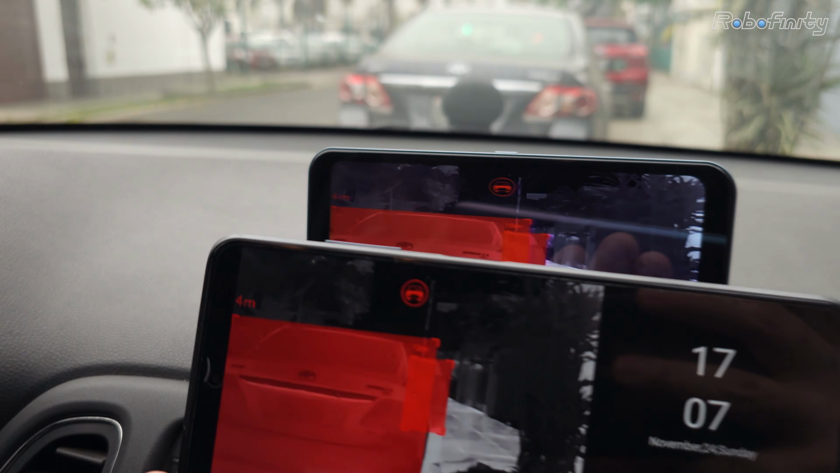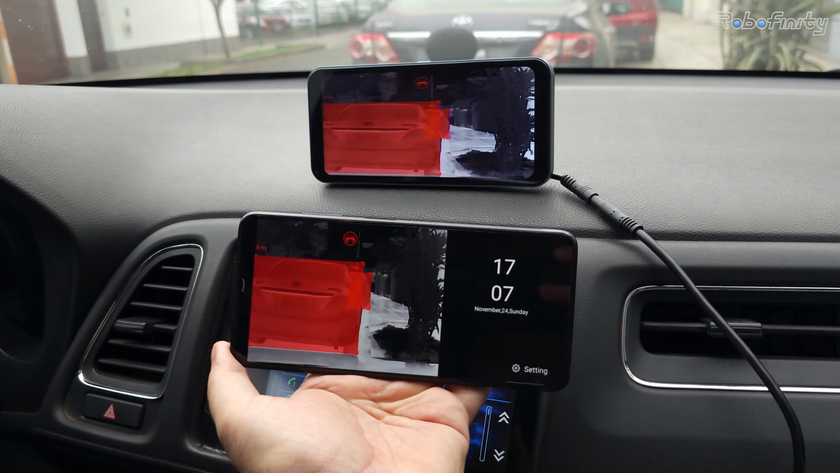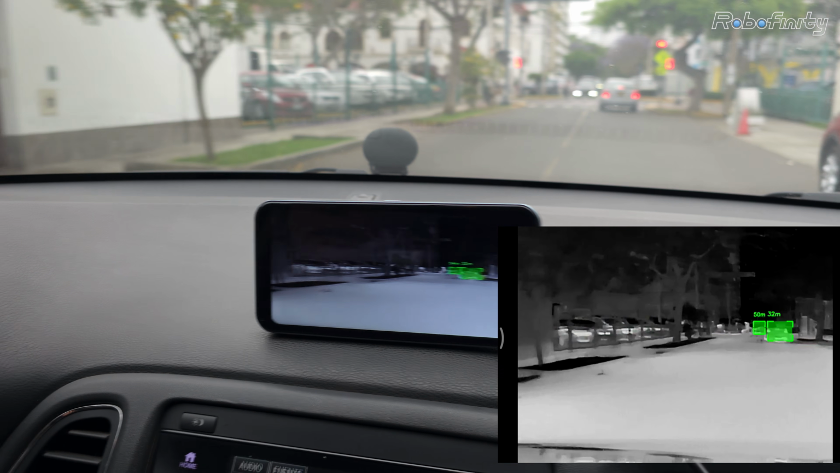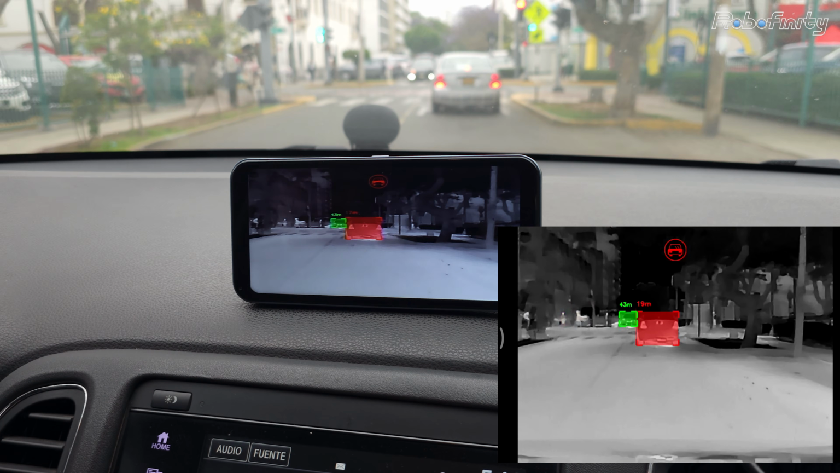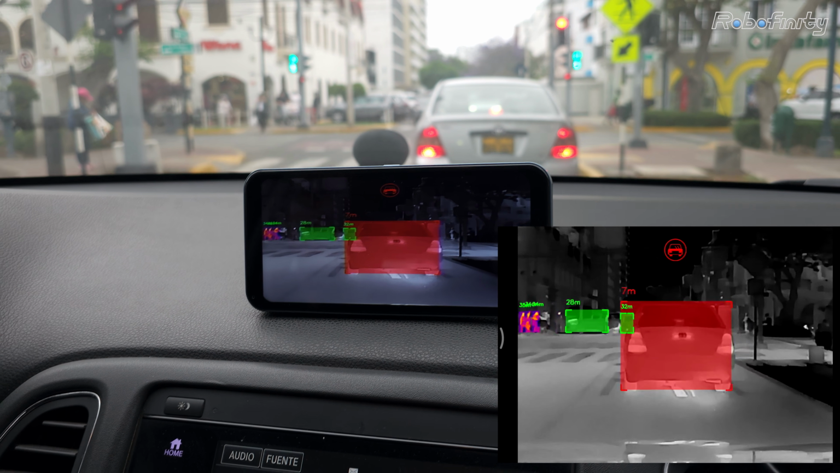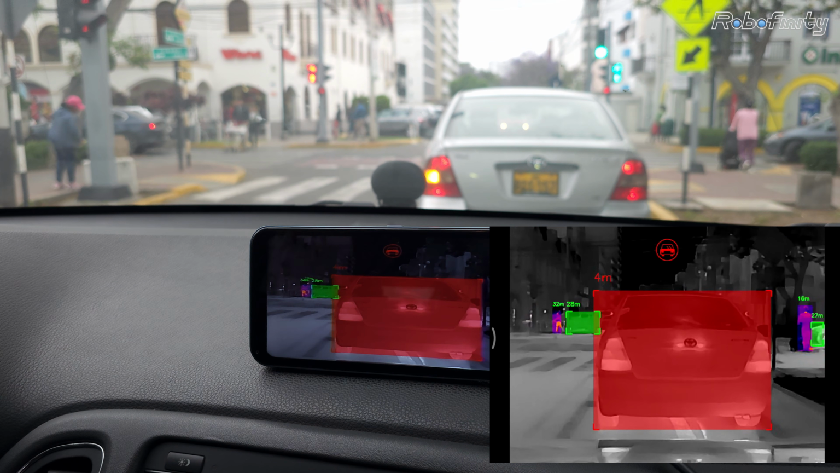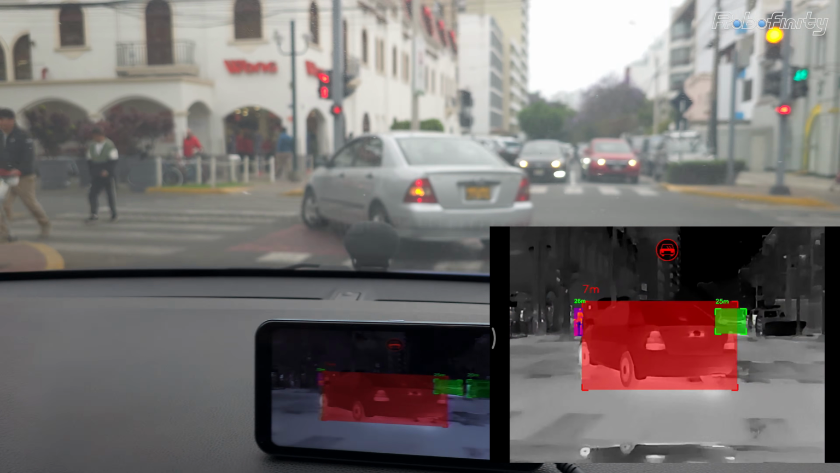I will be using both screens for the recording, the wirelessly connected Android and the main screen as well. It is notable that it's estimating the distances of the objects quite accurately, without any laser rangefinder or any rangefinder.